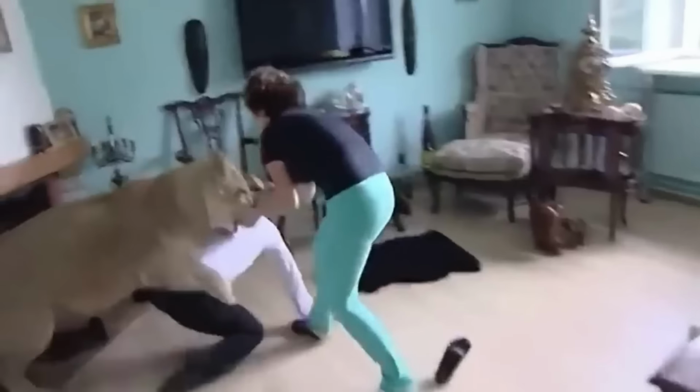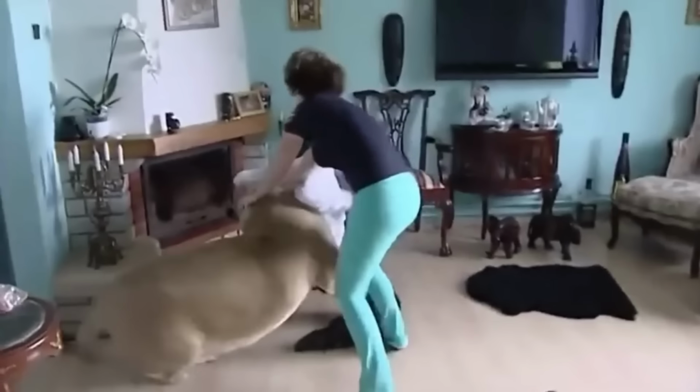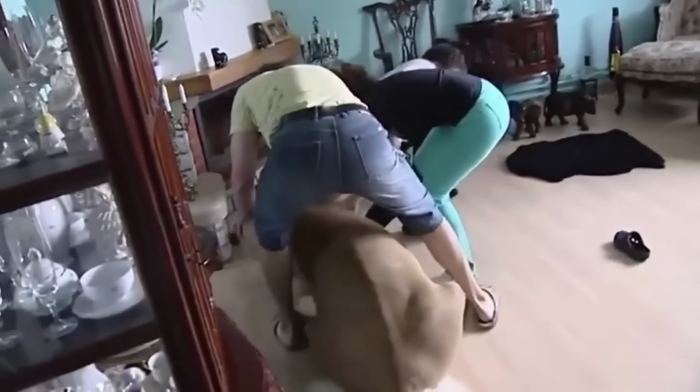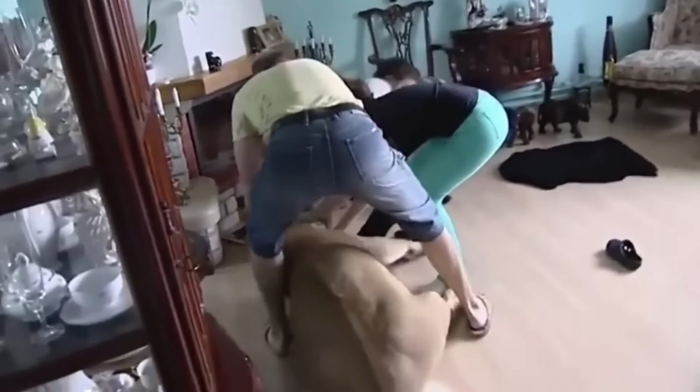The lion is a bit frustrated and is trying to grab onto the boy, and his mother tries to defend him. The boy is struggling to get away. The husband, seeing the situation escalating, also enters the scene and tries to free the son. After struggling for a while, they get a hold on the lion.